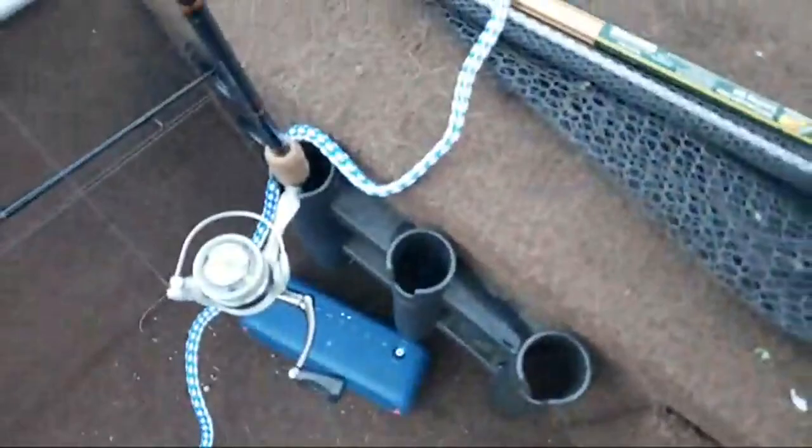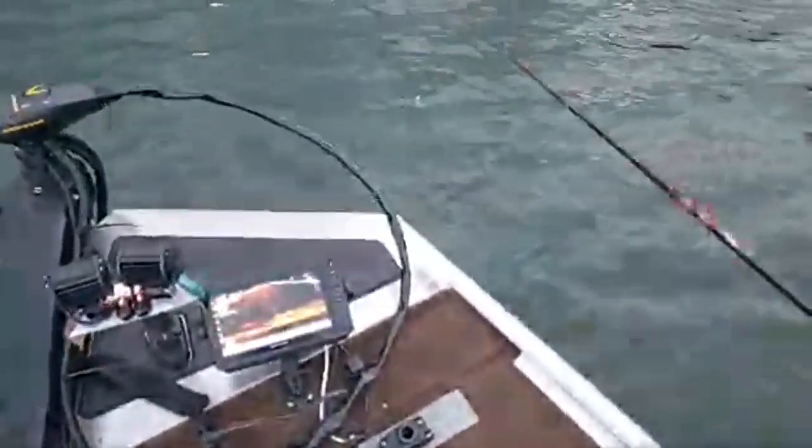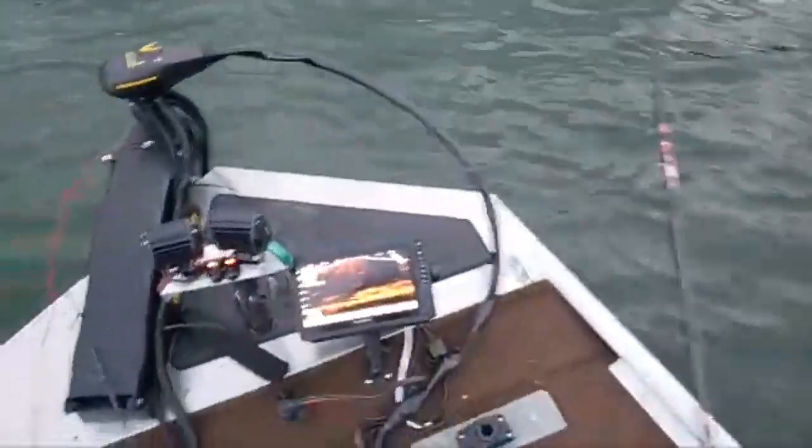All right, let's see about a jig now. We'll use this chartreuse right now. Let's see if we can jig one or two. We'll figure out the color in a second. We're using black and chartreuse. Let's drop it down. That thing drops down pretty fast.